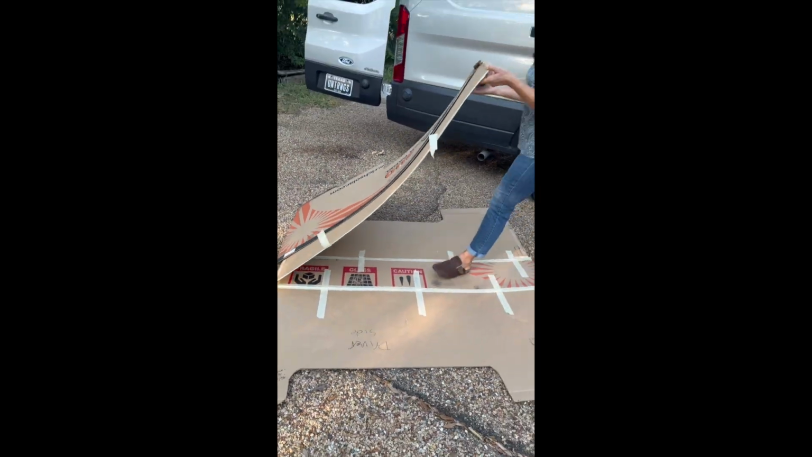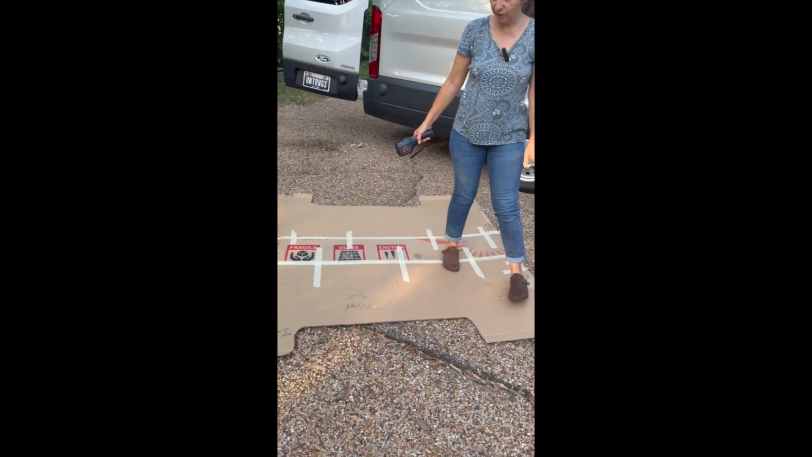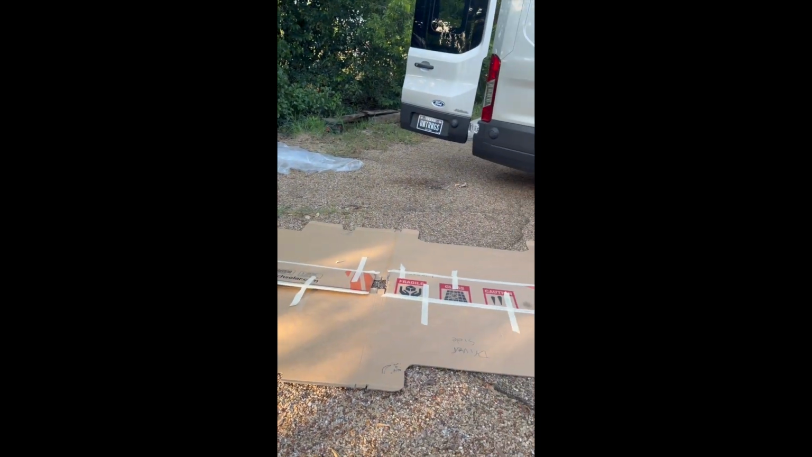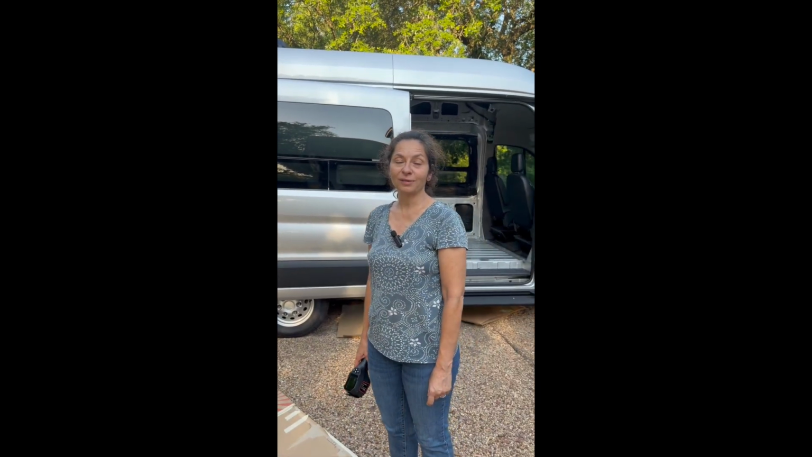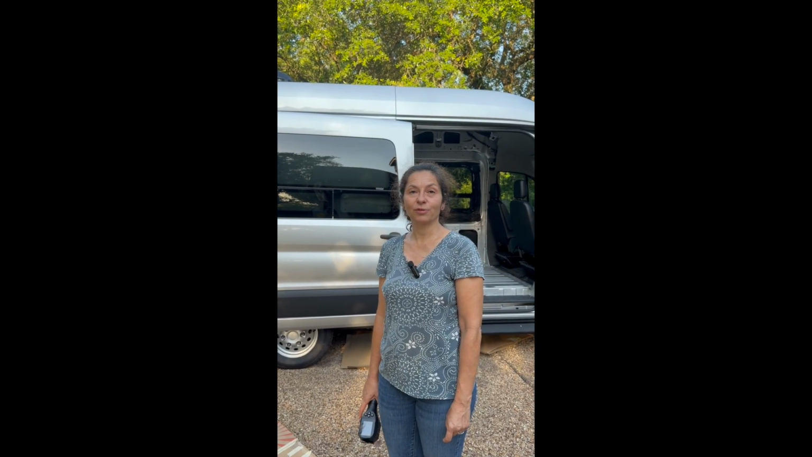So basically, this is our template for the interior subfloor that we're going to put down. Of course, this is cardboard. This is not going in the van. But this is going to be our next project that we'll be working on. So finishing up insulation, putting in subfloor is next.